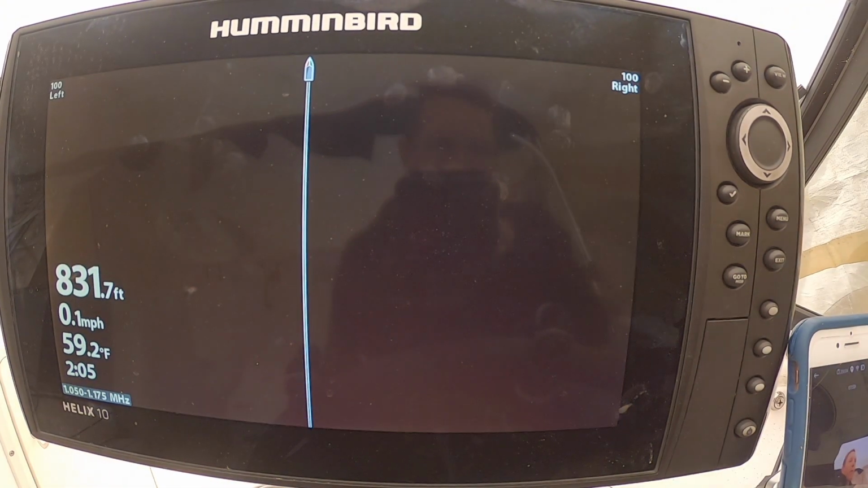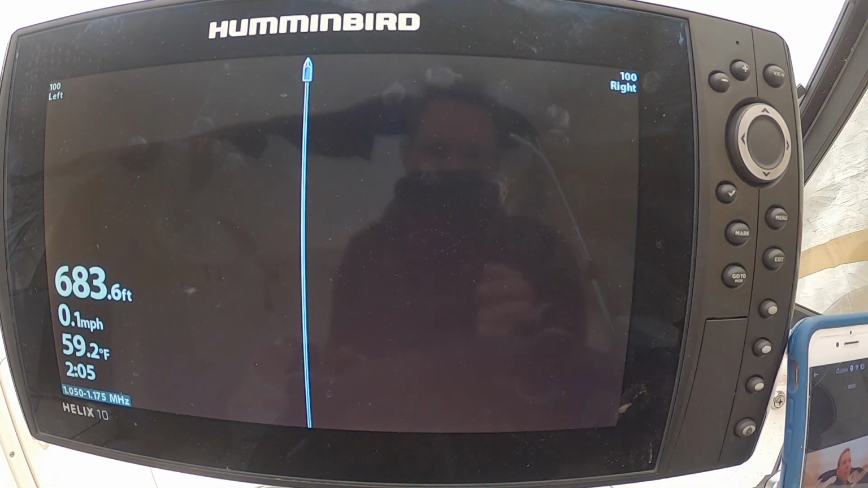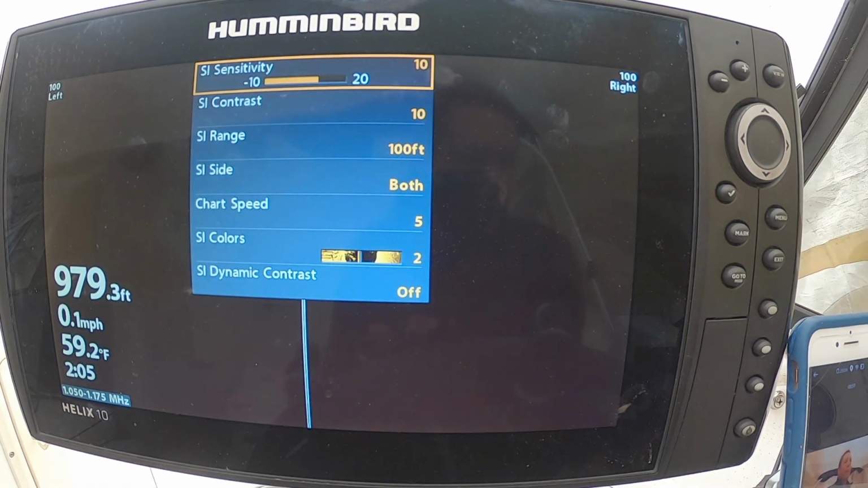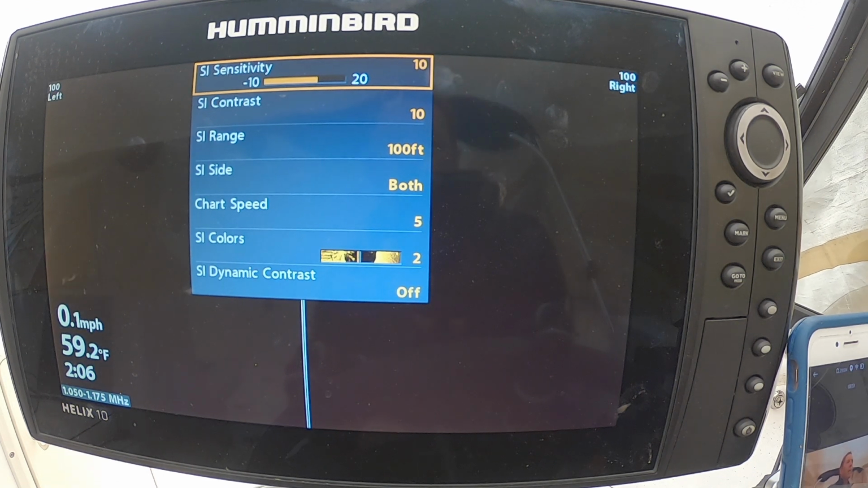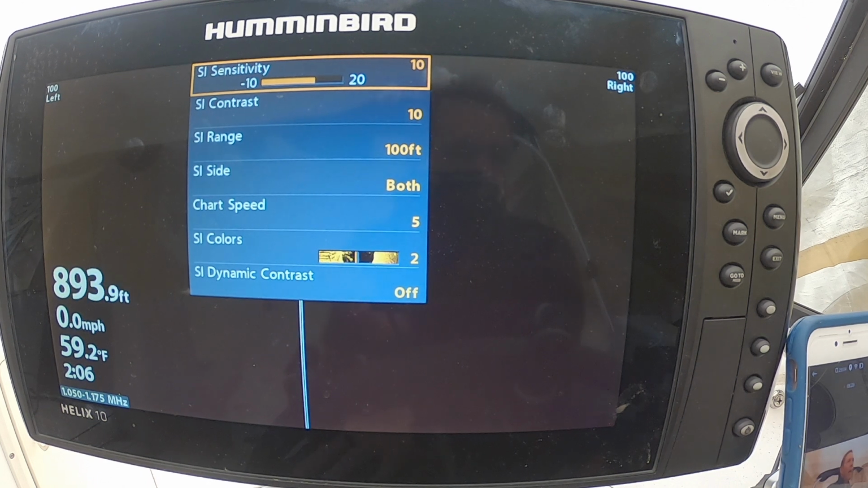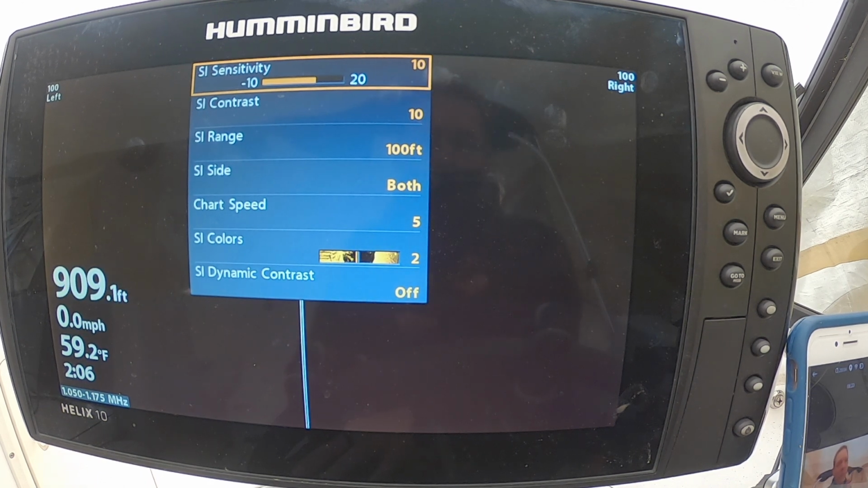We can also tweak the side imaging a little bit, so let's dive into that. Remember I said that when you're in a tool, if you hit menu once, it gives you the toolbox just for that tool. Now I'm back in side imager, and I did that by hitting the shortcut I just put in. If I hit menu one time, I've got sensitivity, contrast, range, all these things. I'm actually looking for something called SI Enhance, and it's not showing up. This is really important because there's another toolbox you're not seeing. Right now, out of the factory, it comes set up for fishing.